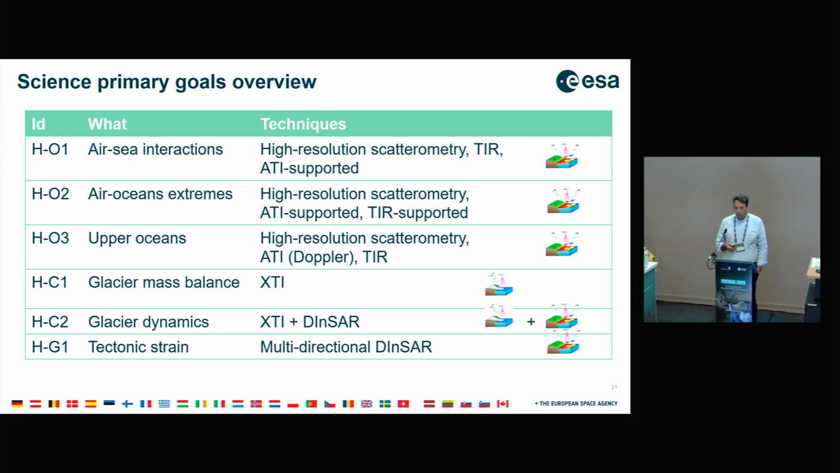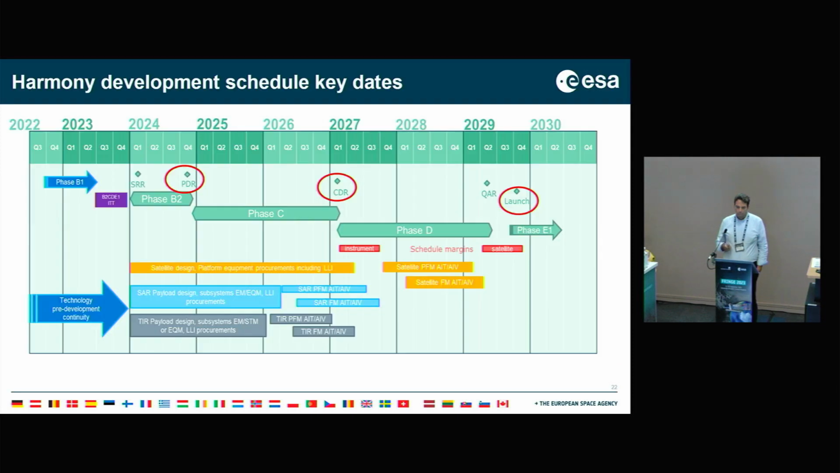Then over land, glacier mass balance, cross-track interferometry, glacier dynamics. Of course, you can use both, XTI plus differential InSAR. And for tectonic strain, of course, it is the stereo configuration, where we'll be able to do multi-directional repeat pass InSAR.